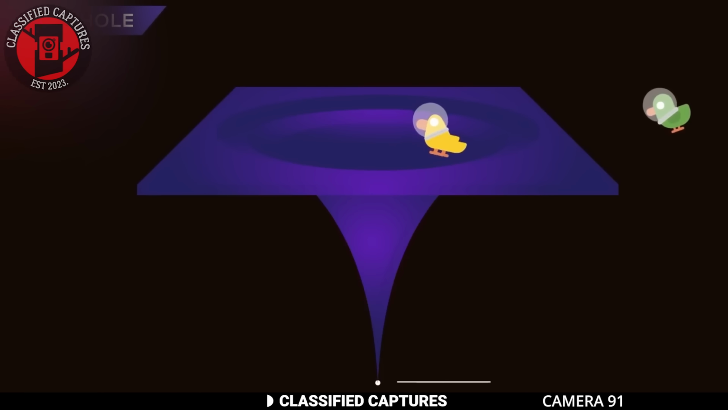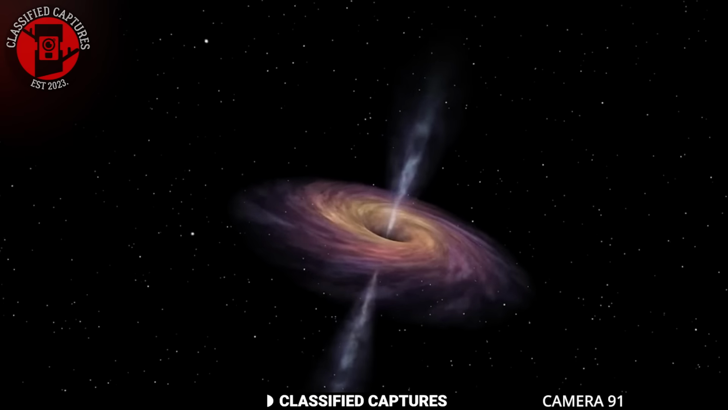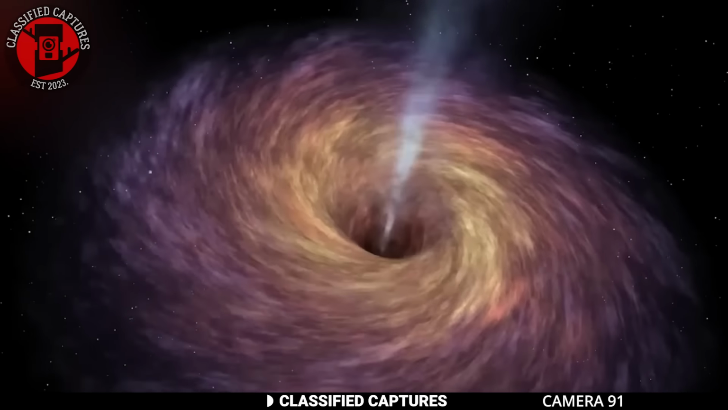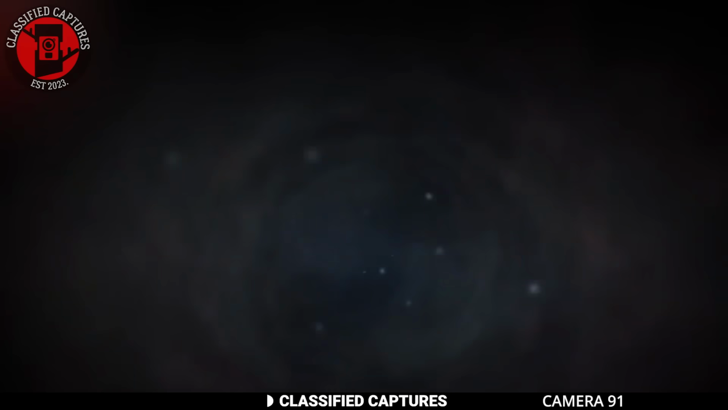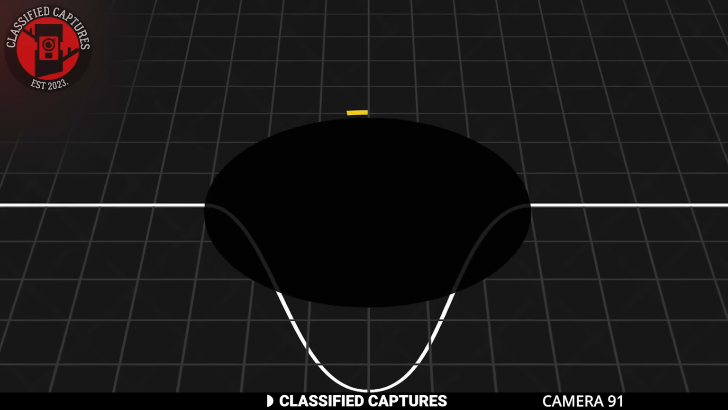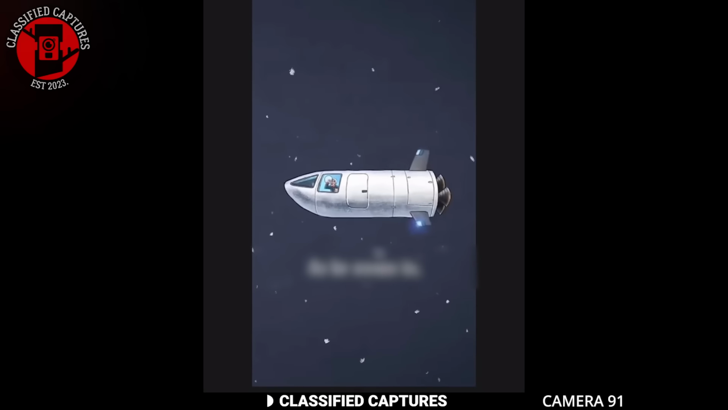At the center of a black hole known as the singularity, light itself cannot escape due to the immense gravitational pull. The intense gravity warps space and time so dramatically that the laws of physics as we know them break down. And now, how did scientists even come up with this theory? Through mathematical equations and observations of gravitational effects in space, they've developed models to describe what might happen. But don't worry, this isn't exactly something anyone is volunteering to test out firsthand.